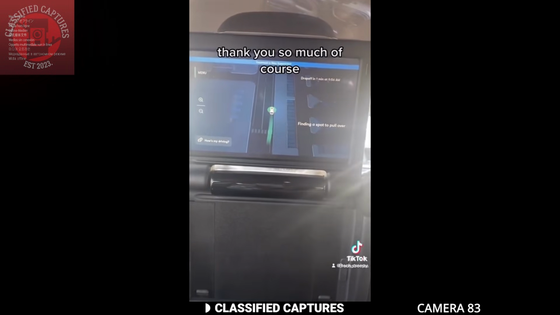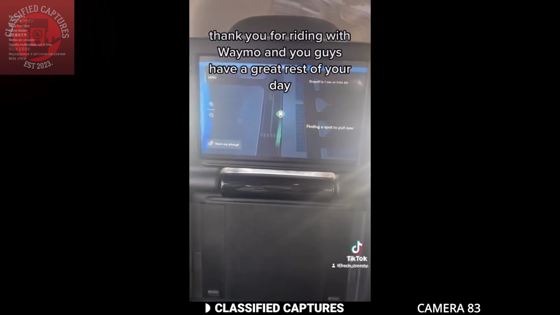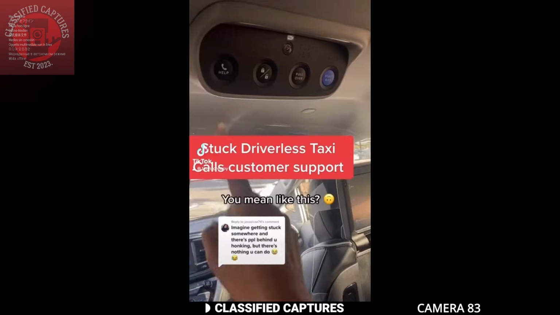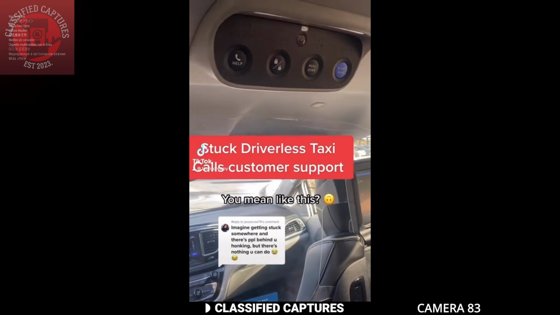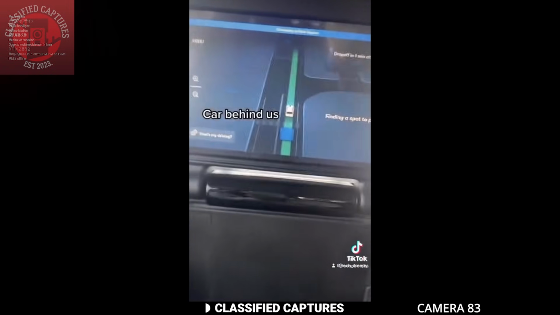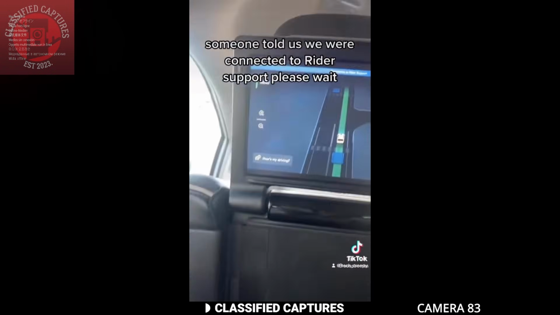For many, this is a thrilling glimpse into the future of technology. However, it also raises important questions. Even with human drivers, unexpected situations can catch you off guard. So how safe are these autonomous taxis, and would you ride one?